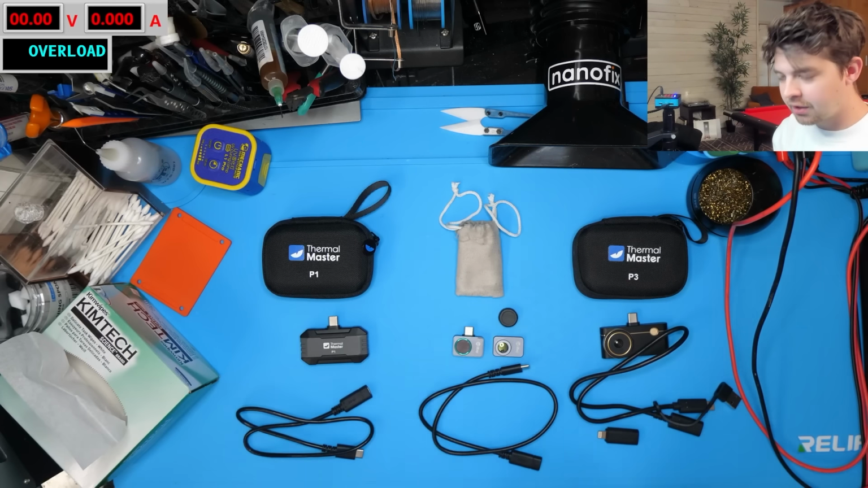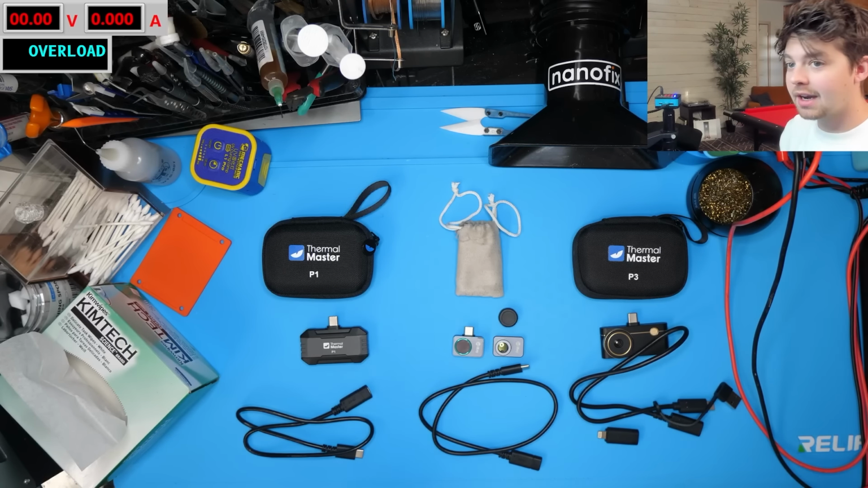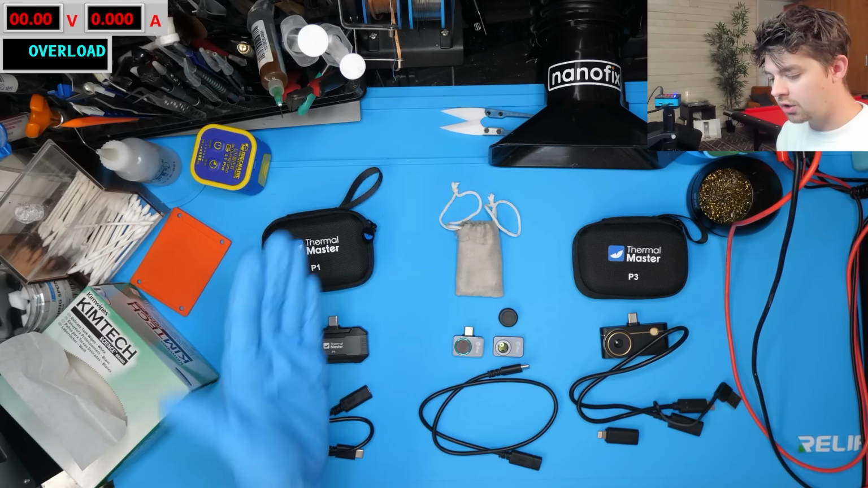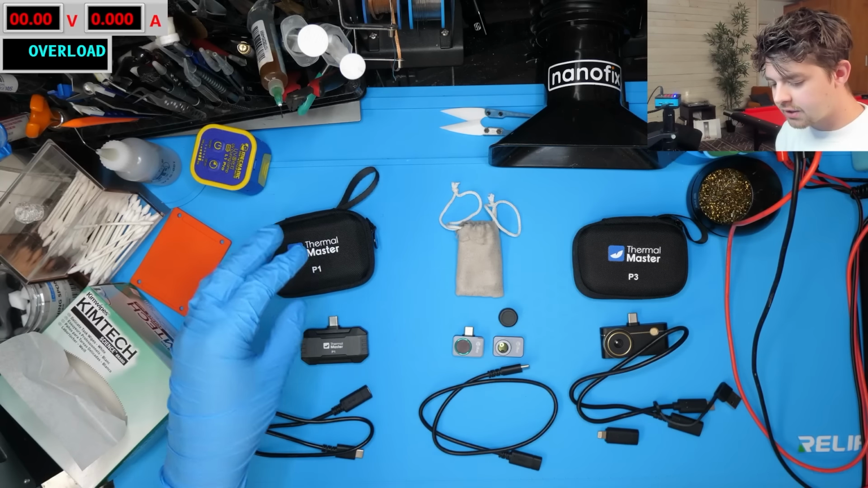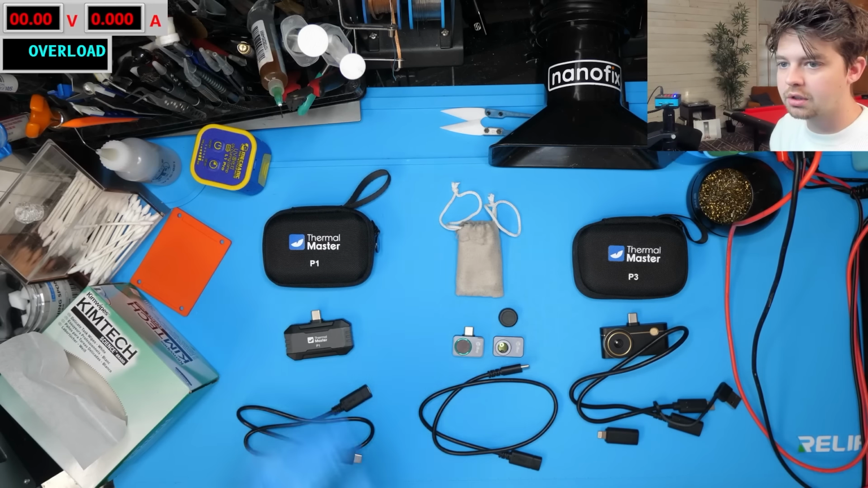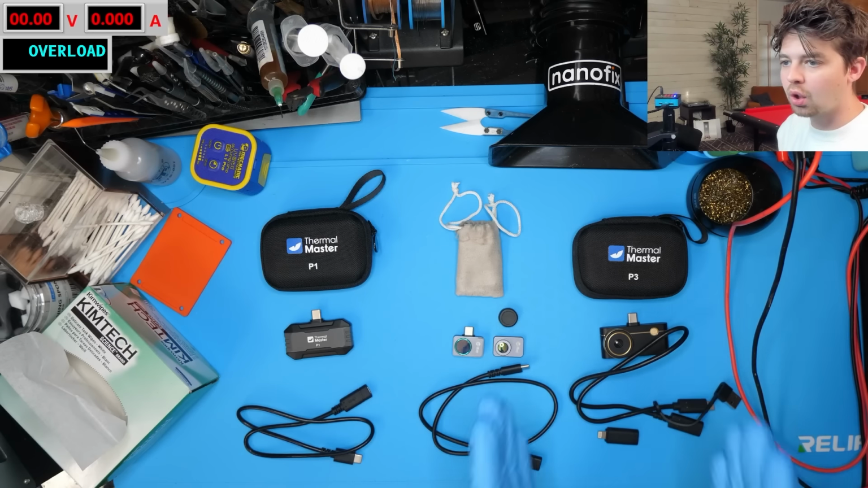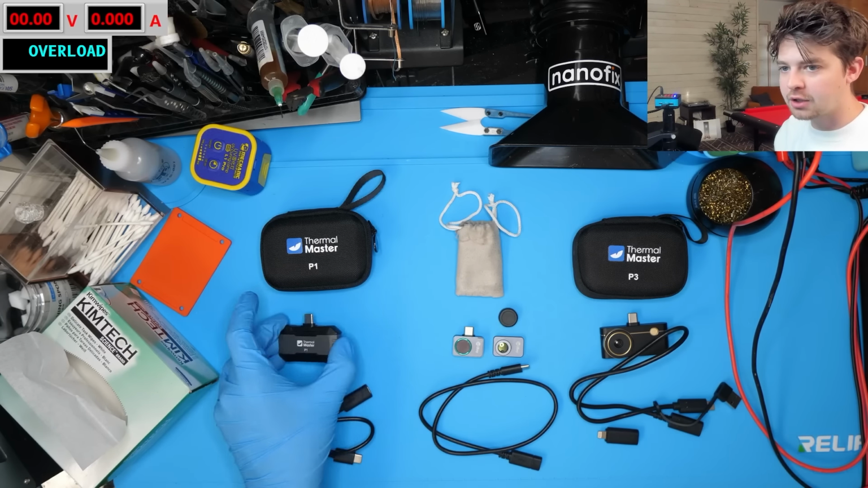So out of the P1, P2 Pro, or the P3, which thermal camera would I recommend? I'm not going to lie, I would totally recommend this P1 out of these three if you are just buying a thermal camera. For the purposes of motherboard repair, this is really all you need. It's actually more than you need in terms of the resolution of this thing. I'm actually pleasantly surprised at the capabilities of this. These two do have some nice quality of life features, and I hope you guys can see why I'm so excited about the price point of this thing.